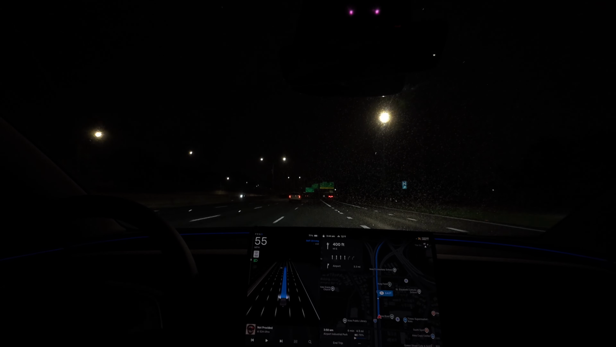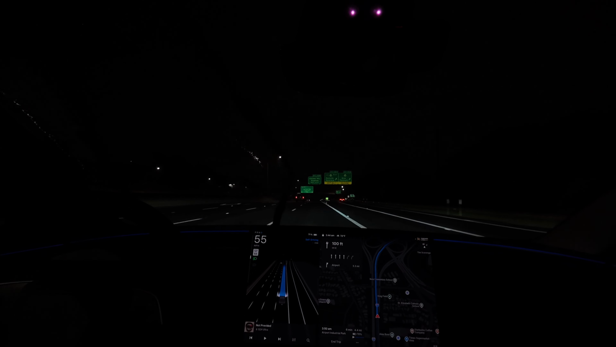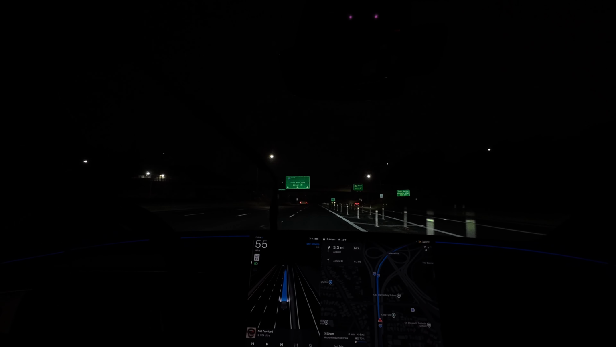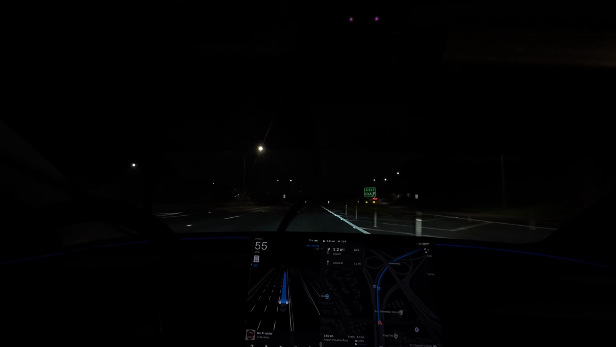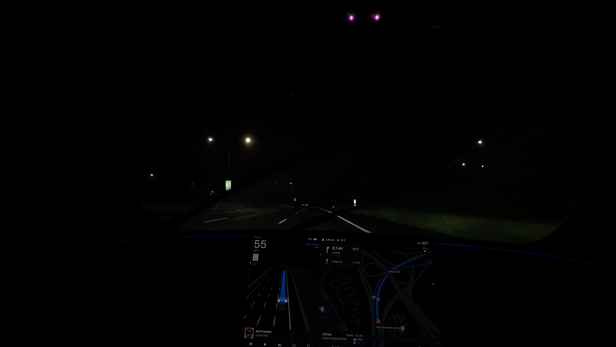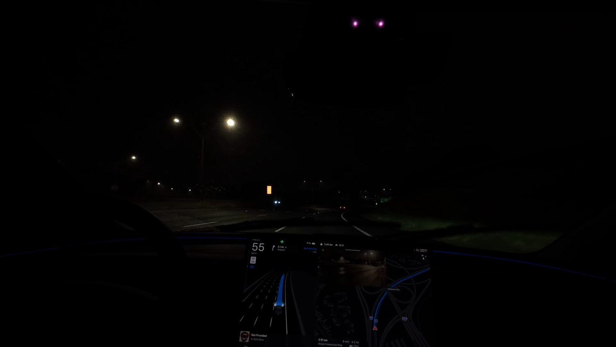Now, I didn't want to go behind a truck and have rocks chip my paint, so I just intervened during some parts, but for the most part it drove itself perfectly. Just amazed at how quiet the cabin is.